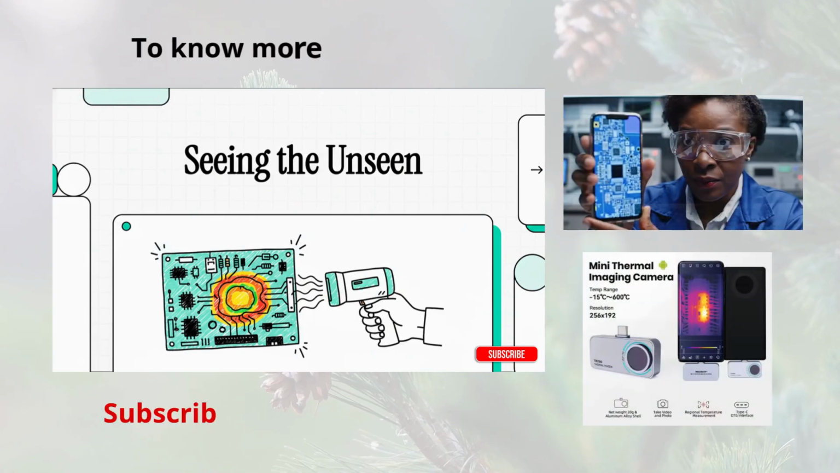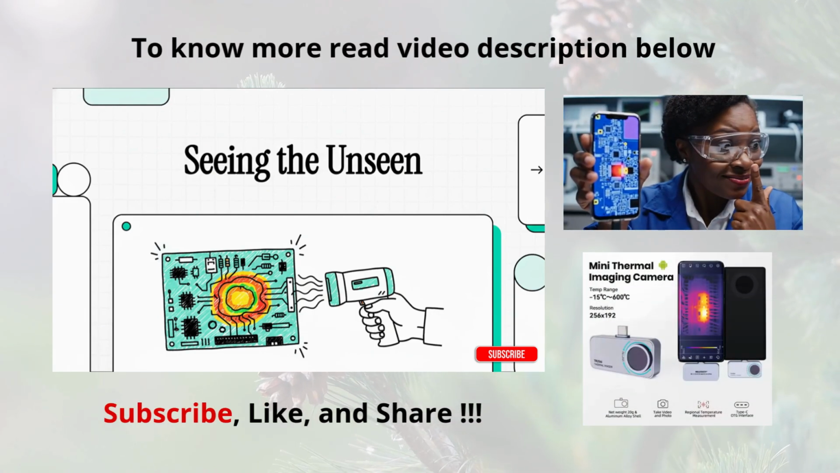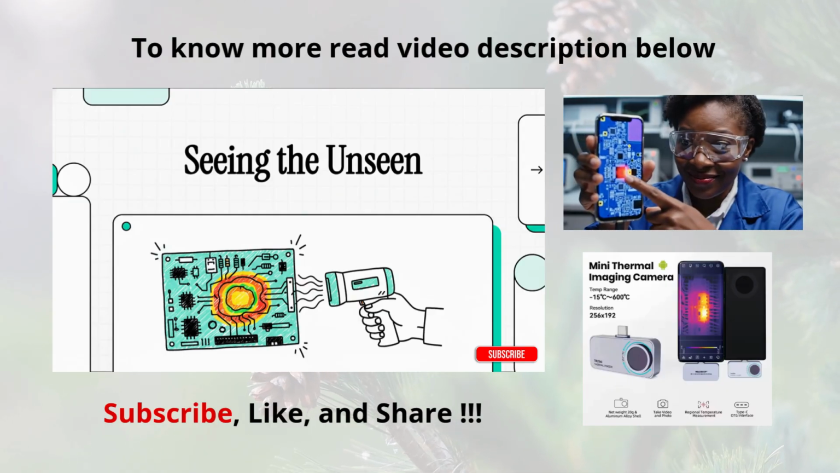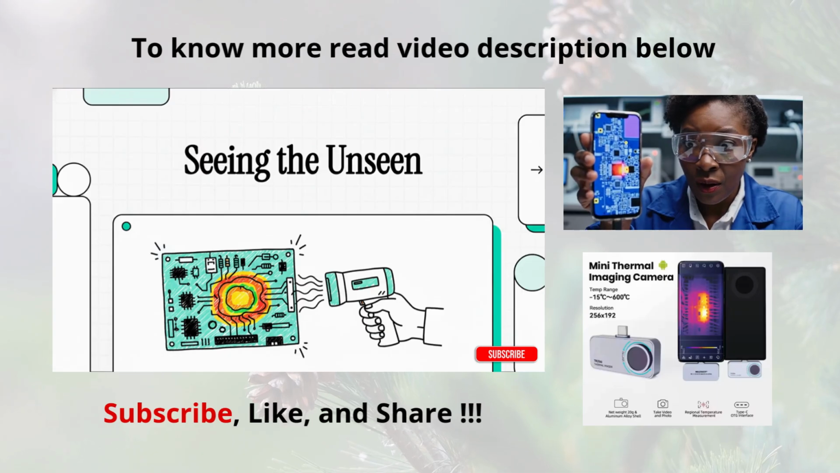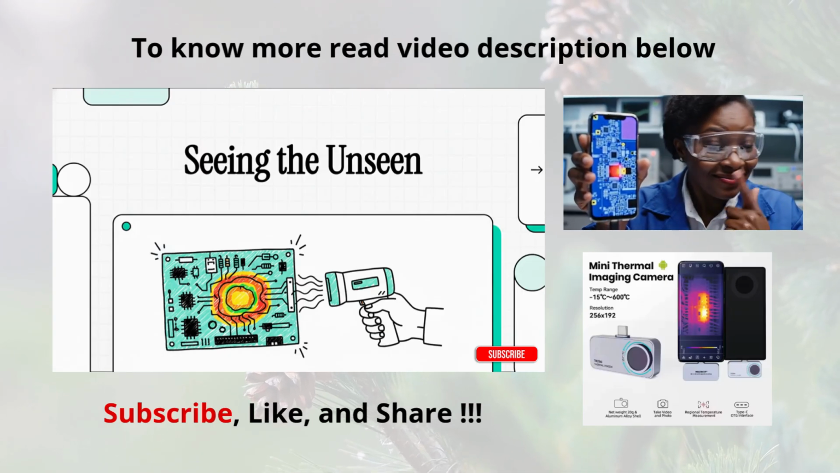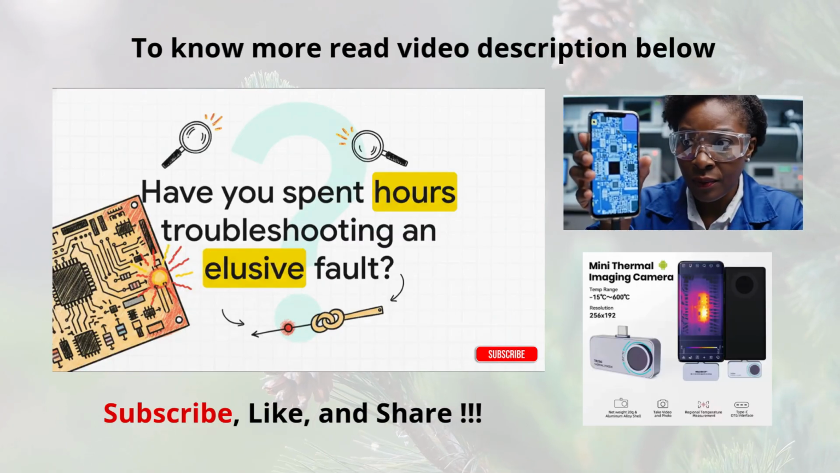All right, let's talk about something that drives every repair tech crazy, those invisible hidden electronic faults. The ones that seem absolutely impossible to track down. Today, we're going to look at a technology that lets you stop all the guesswork and actually see the problem. Let's dive in. I mean, come on, we've all been there, right?